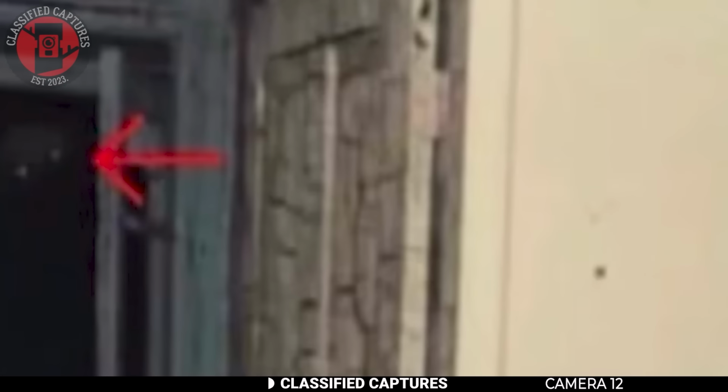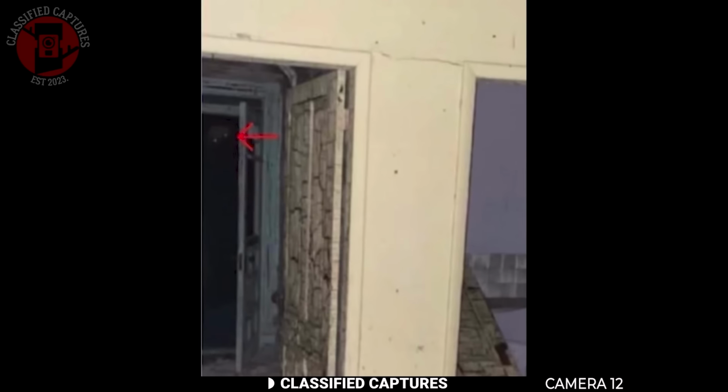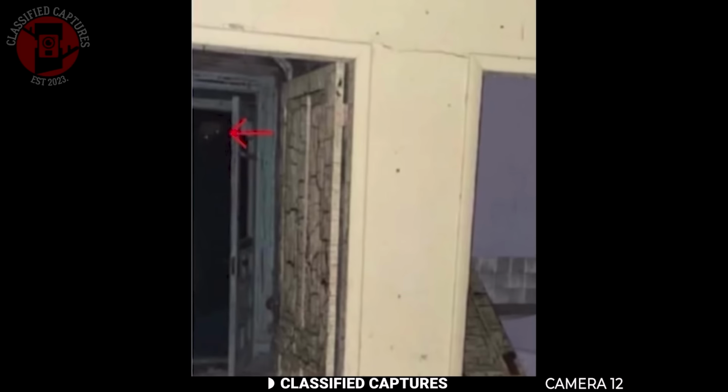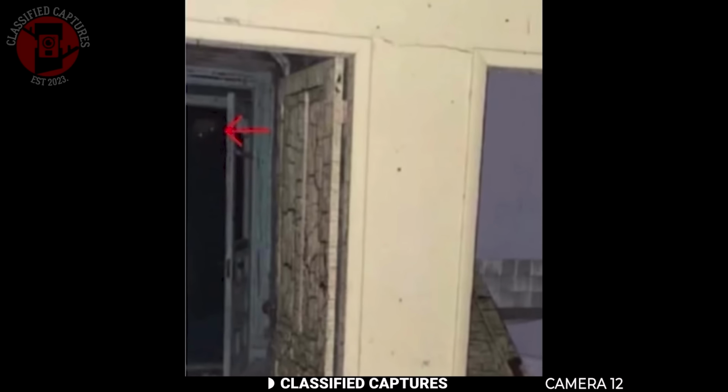When you go snooping around an abandoned place, you should always expect to see something strange. Some men had gone exploring inside an abandoned building when they came across something that left them frozen. In the doorway ahead of them was a strange creature with glowing eyes, staring right at them. It wasn't standing on the ground like a normal person. Instead, it looked like this thing was either crawling along the walls and ceiling, or it was unbelievably tall, towering